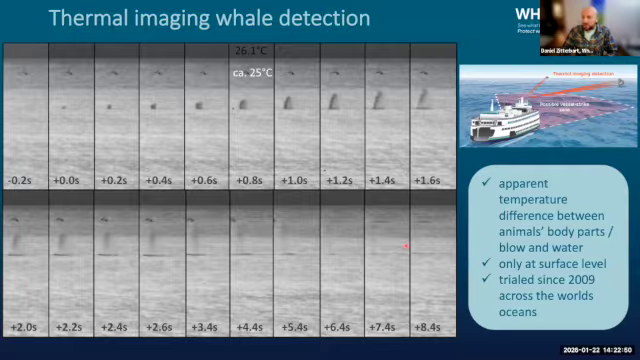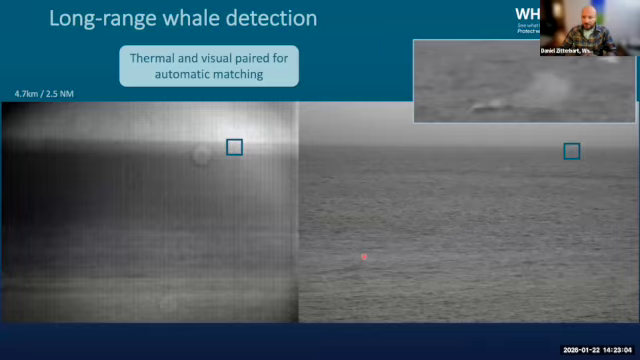We have trialed this since 2009. We started in the Arctic, went to the Antarctic, and then worked our way slowly towards the equator to test the efficacy of that technology in all water temperatures. This was a very nice example, which I just showed you.